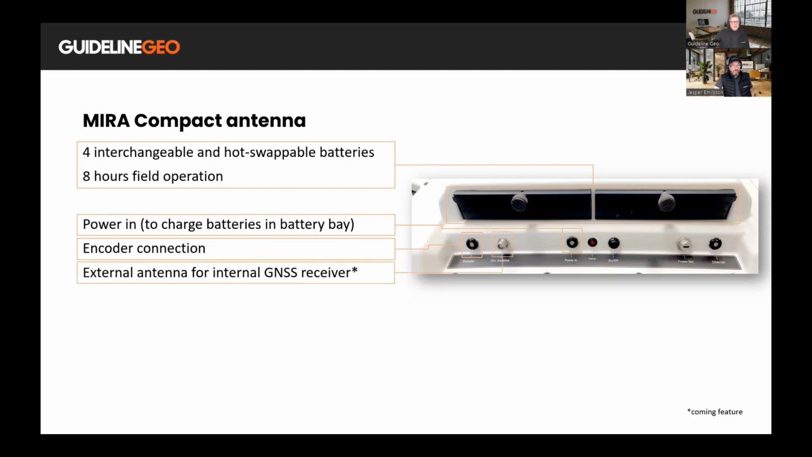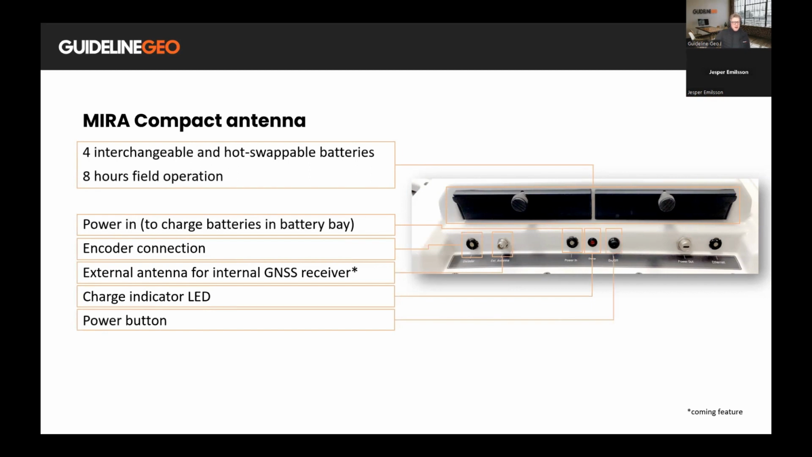And an exciting feature that is upcoming that I will not speak explicitly about right now, but we'll get back to that. When you're charging all of the batteries inside the antenna box, you have a charge indicator LED that will light up. The power button, I guess that's an important feature to get the system up and running.